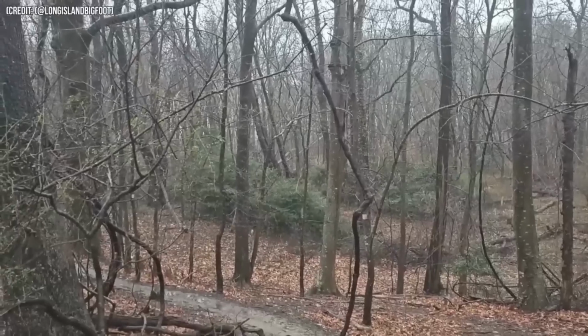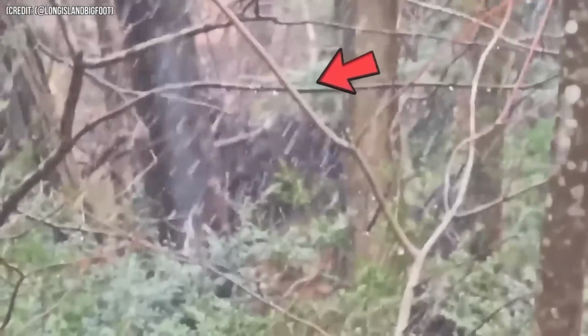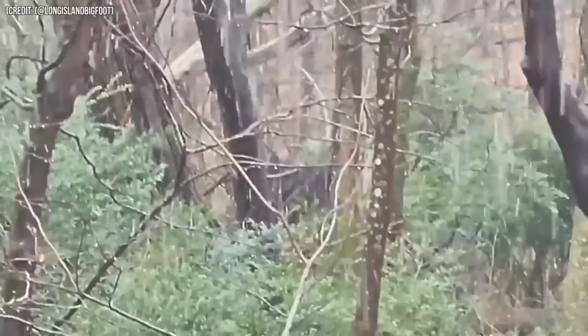According to a video from Long Island Bigfoot's channel, there's footage of a Bigfoot enduring a snowstorm in the woods near a trail. The visibility isn't great, and honestly, I personally can't really see it. However, most of the commenters on the video found it amazing, awesome, and incredible.